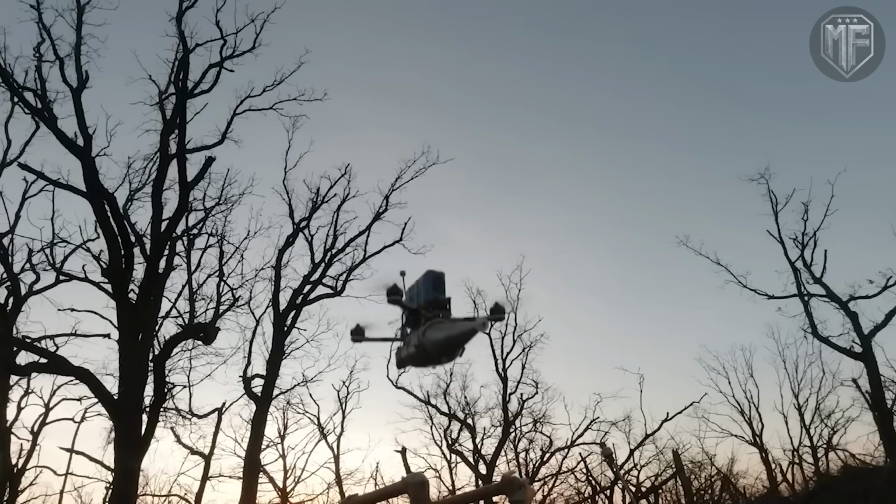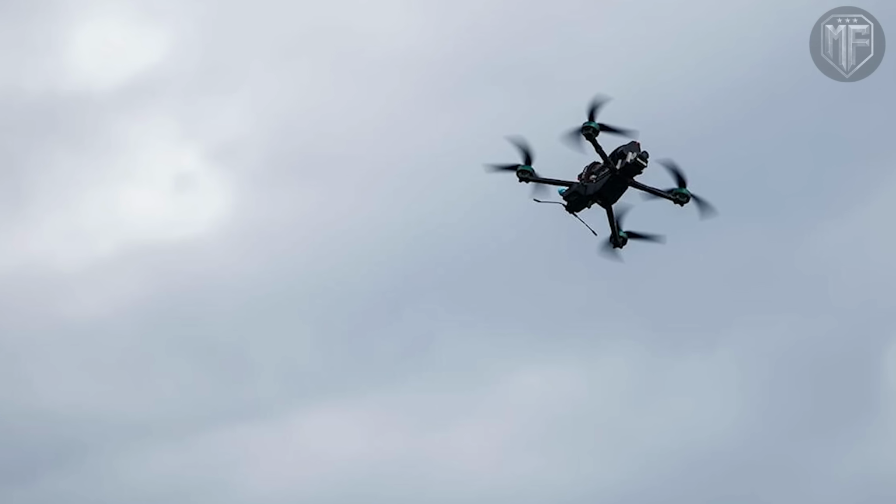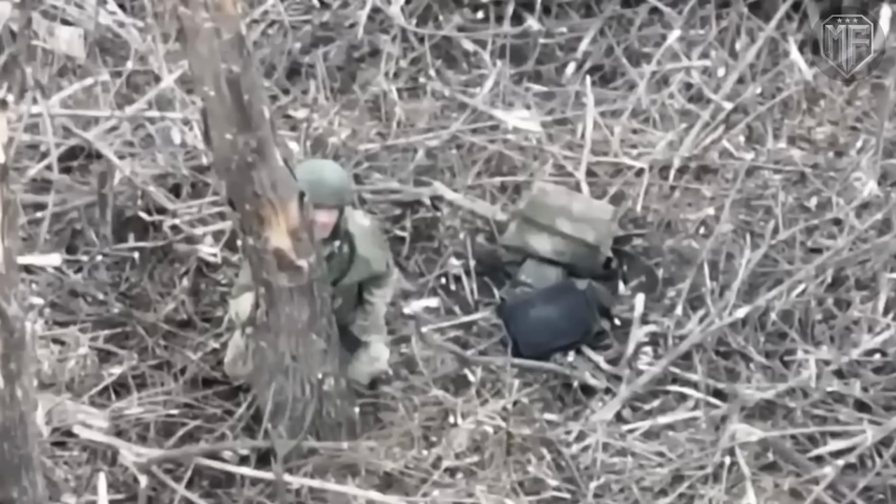Three-dimensional control changes the relationship between space and safety, because protection can no longer be measured by distance alone. A tree is no longer a shield, and a bush is no longer concealment, when observation comes from above and stays in place as long as needed.